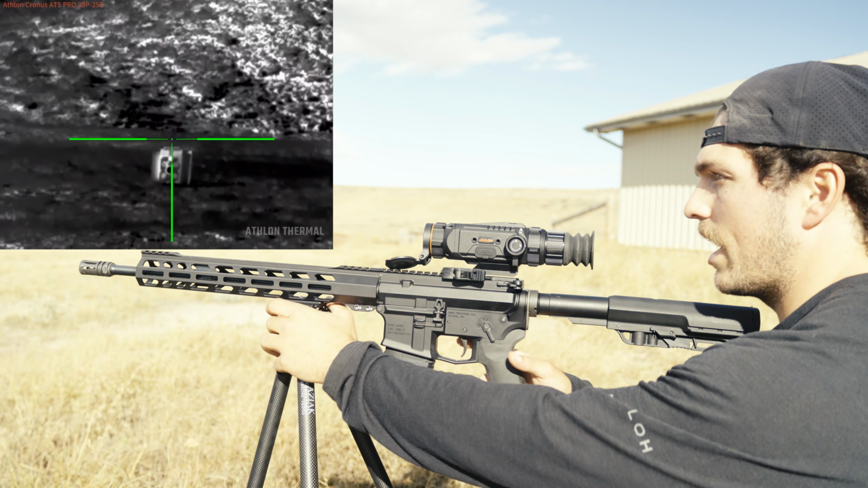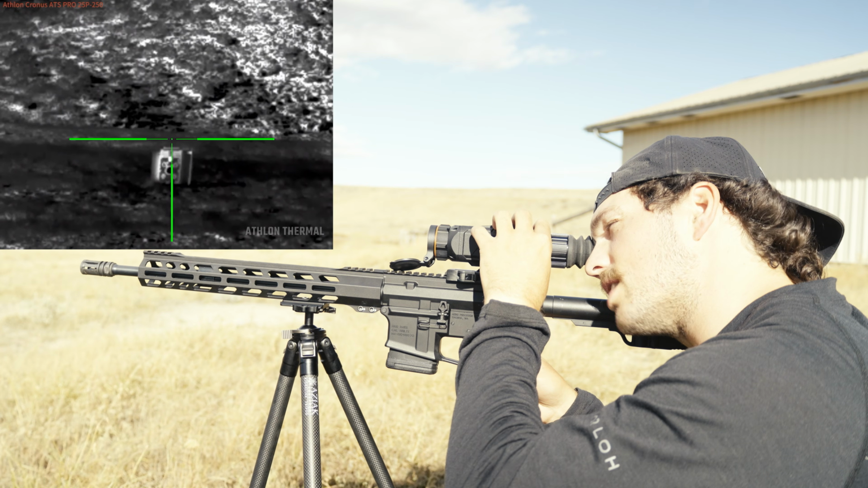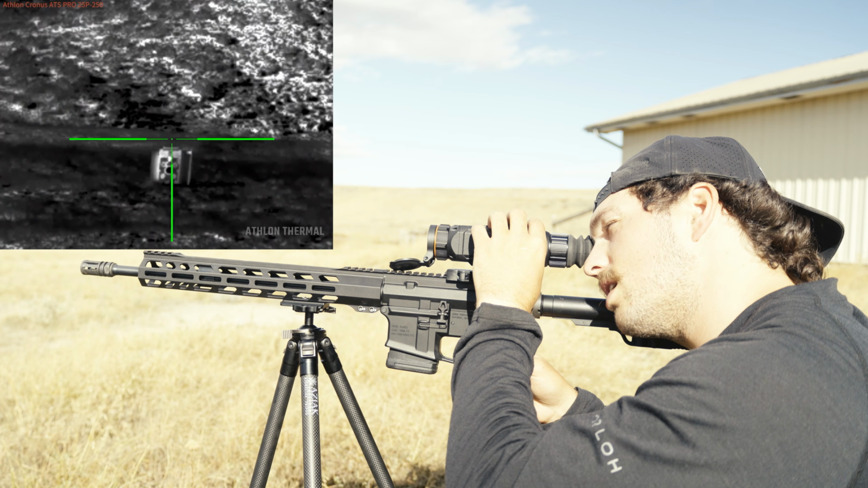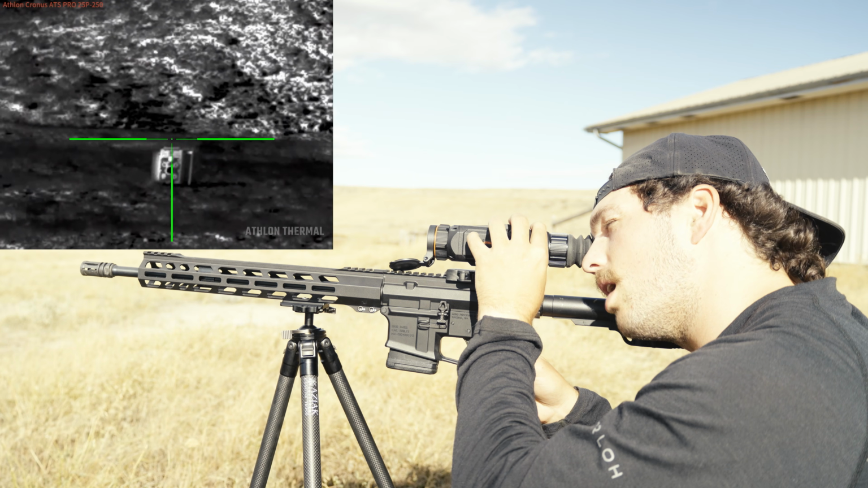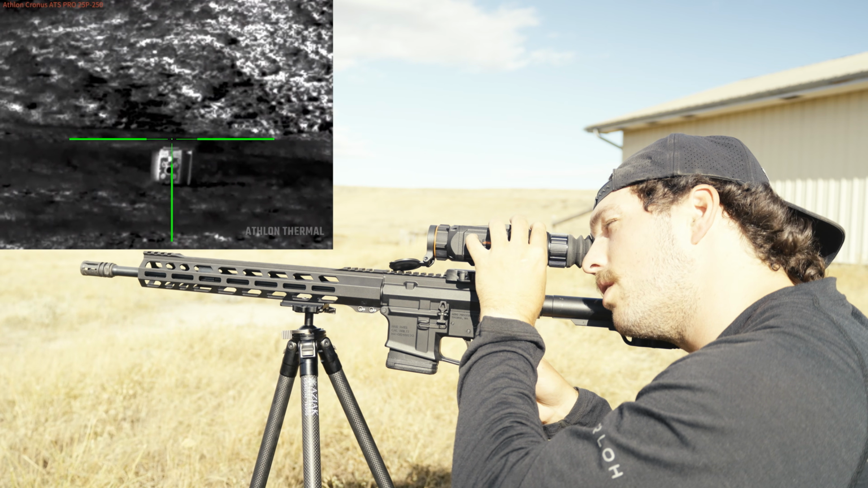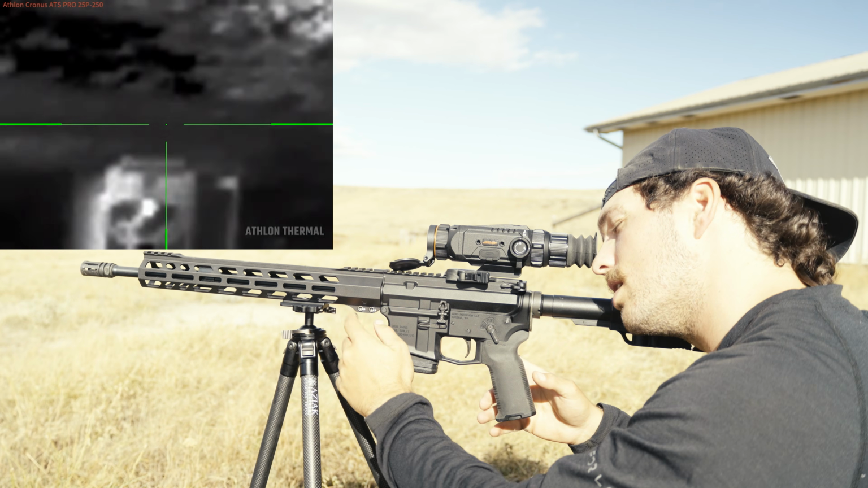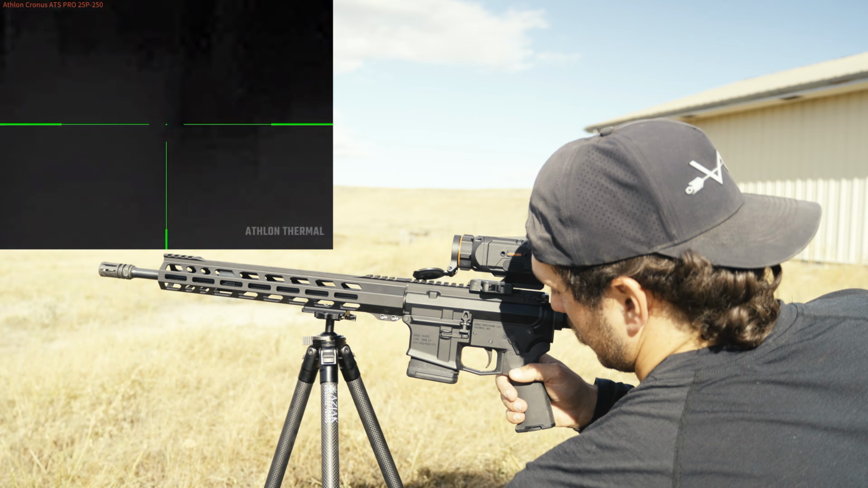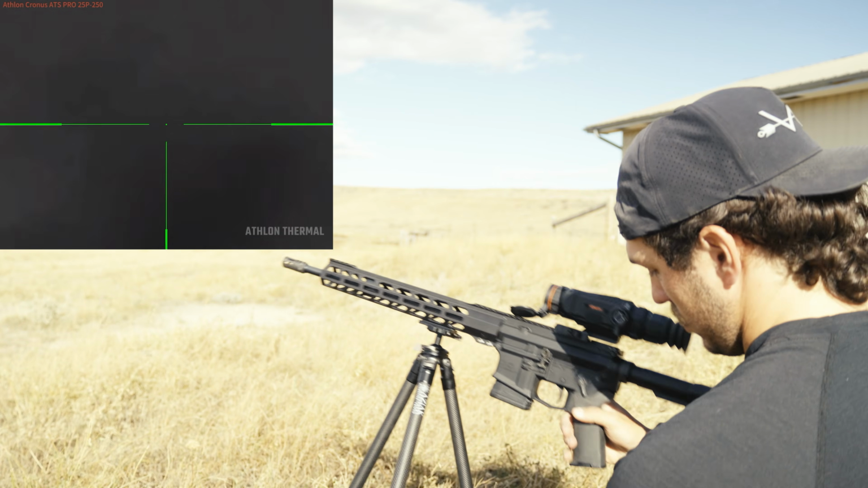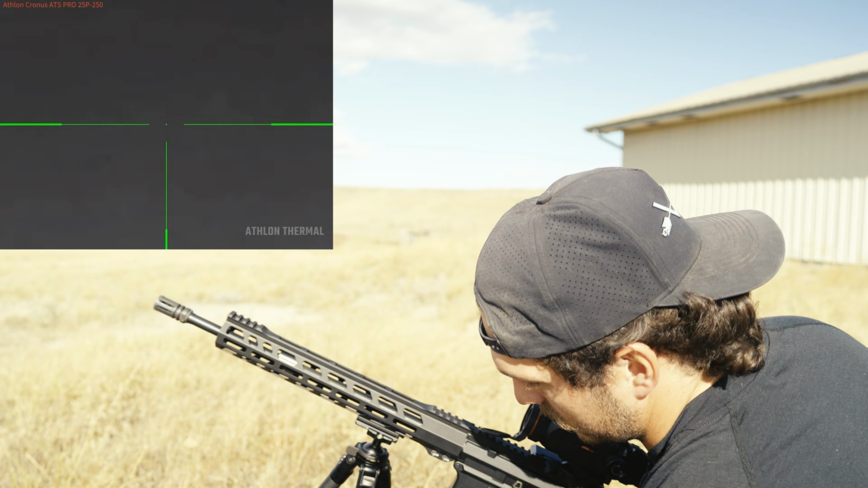So for sighting it in, I'd highly recommend getting a tripod that you can shoot off of. So we're going to hit zero settings. I'm going to hover over it, click it. We're going to click 50 yard zero, which is the one I've been working on. And then I'm going to increase the magnification to 4x, just so I know exactly where I'm shooting. I'm also going to drop this tripod down just a little bit, so it's a little easier to shoot off of, more stable in this wind.